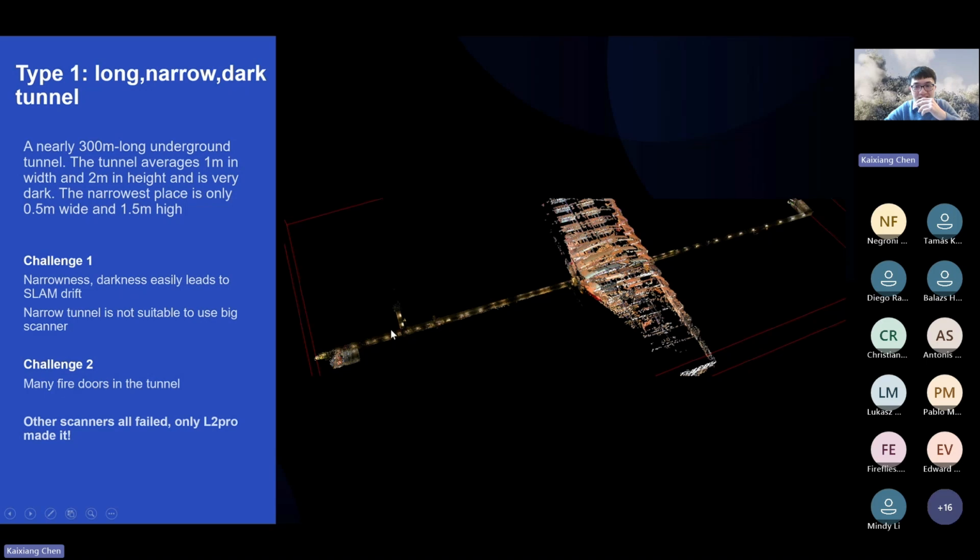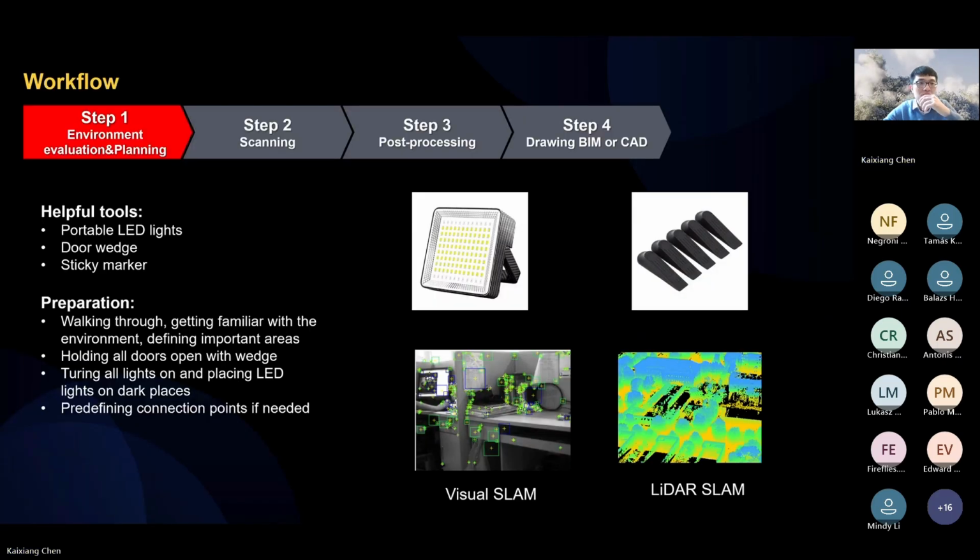In order to scan this tunnel, we brought 3 scanners: 1 terrestrial laser scanner, 1 very big backpack laser scanner, and the XGRIDS L2PRO. In the end, only the XGRIDS L2PRO made it and successfully built the model. So this is the workflow.